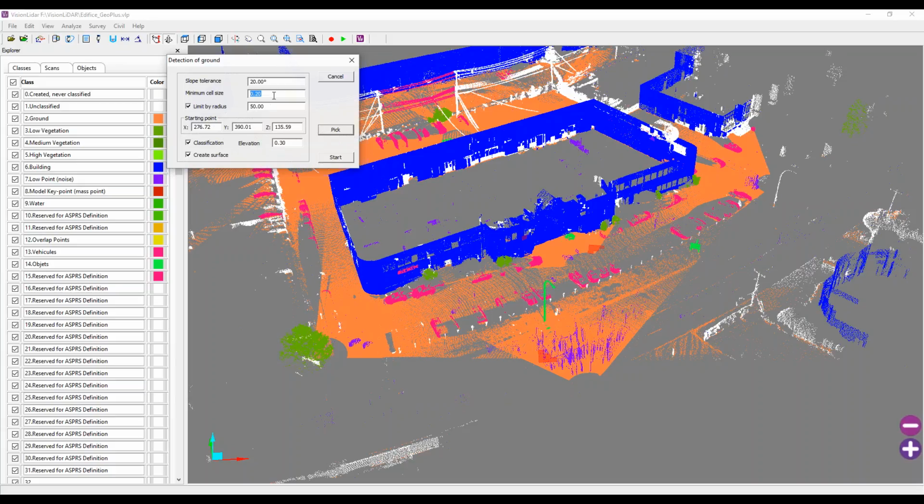The smaller this value is, the smaller your triangulation will be. If you wish to create a constrained area, you can do so by limiting by radius, but you don't have to. And here is the classification. So you're actually telling the software, okay, I'm going to send these towards class number 2, because that's the standard ground class according to the standard. And here you can create a surface as well. So once you run the classification, you will create a surface.